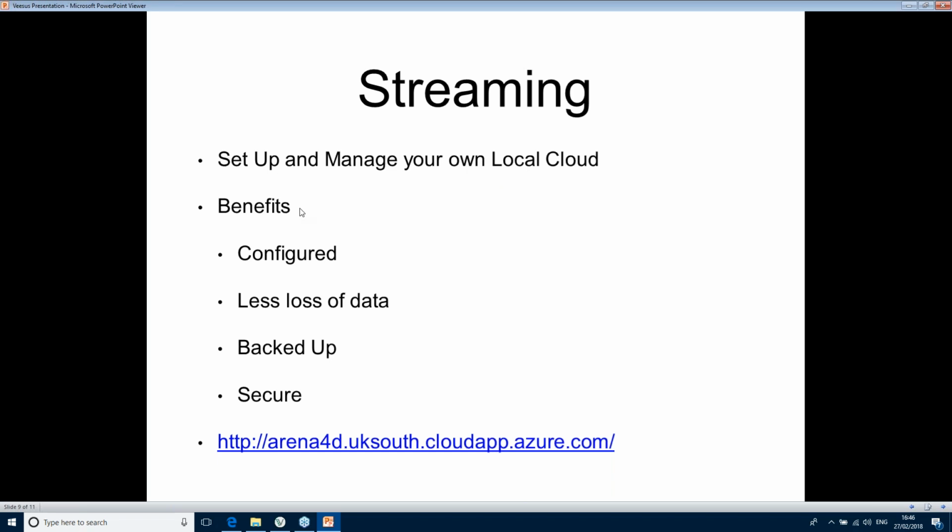The benefits of this were learned many years ago when people were losing their Word documents without saving it and didn't have any backup on a server. The data is configured. If you were to put all your data on a standalone PC in your office and share it to everybody, you could back it up every day. You'd get less loss of data, and it will be secure.